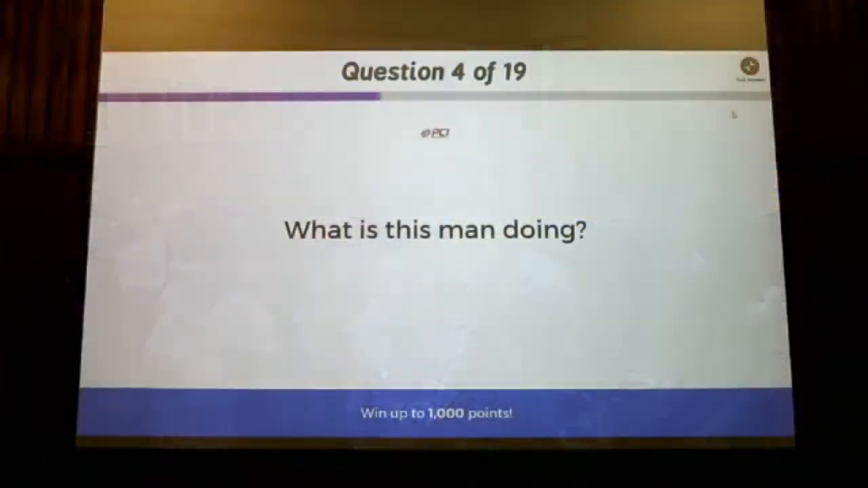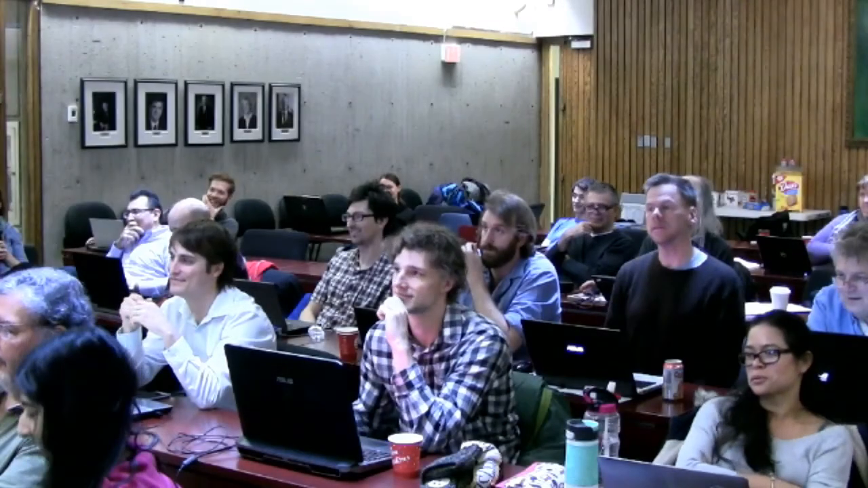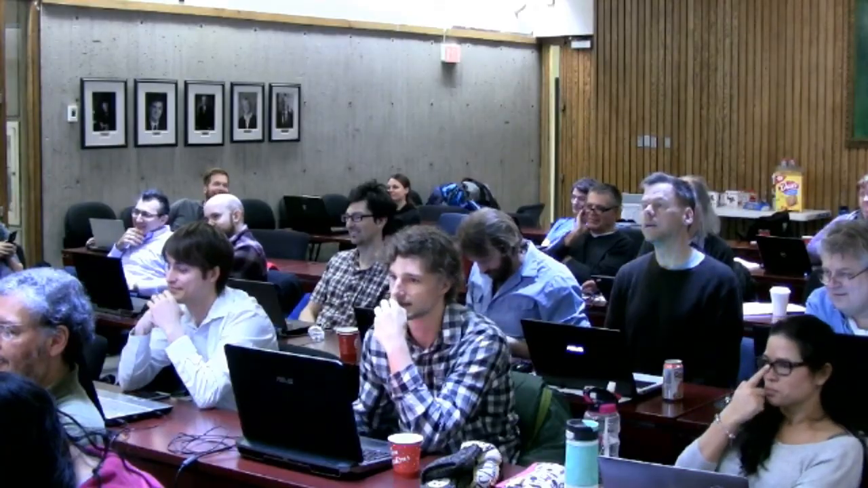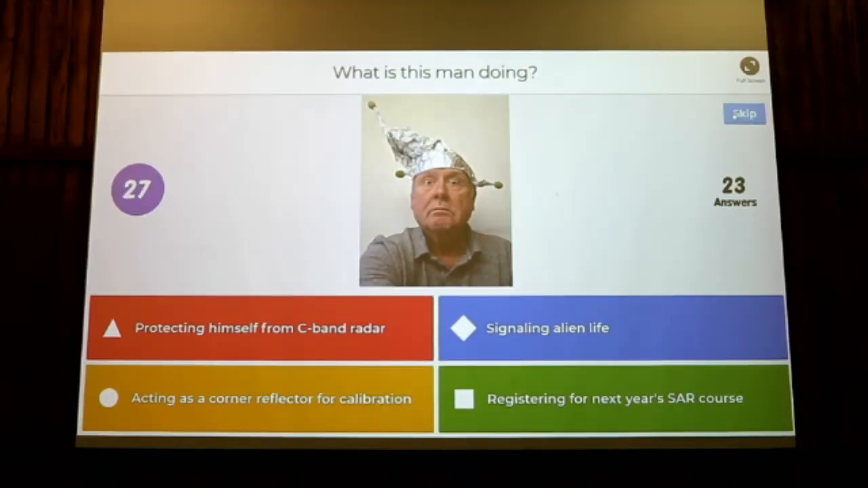Okay, what is this man doing? Protecting himself from C-band radar, signaling alien, acting as a corner reflector for calibration, registering SAR course. What is this man doing? Maybe he's trying to reboot his computer. I don't know. He looks confused.